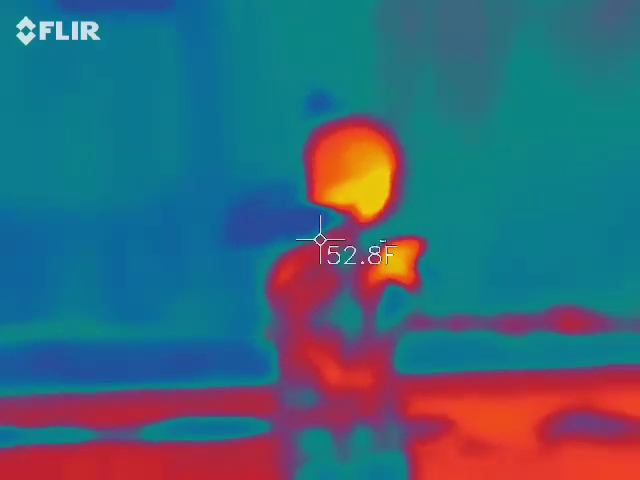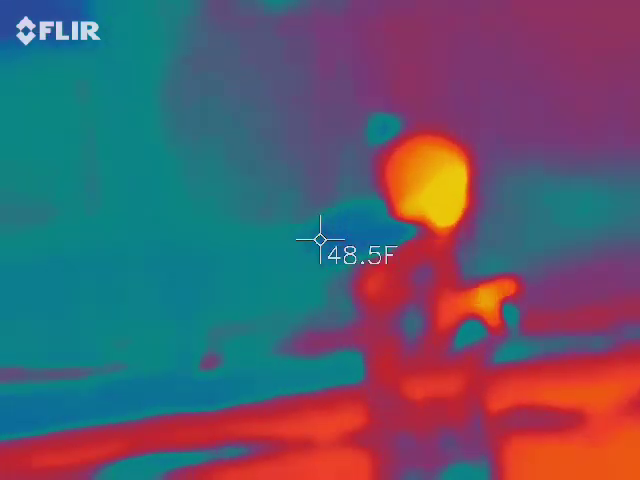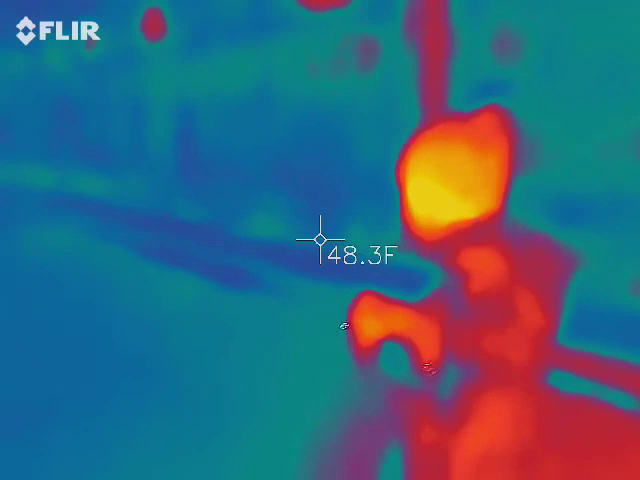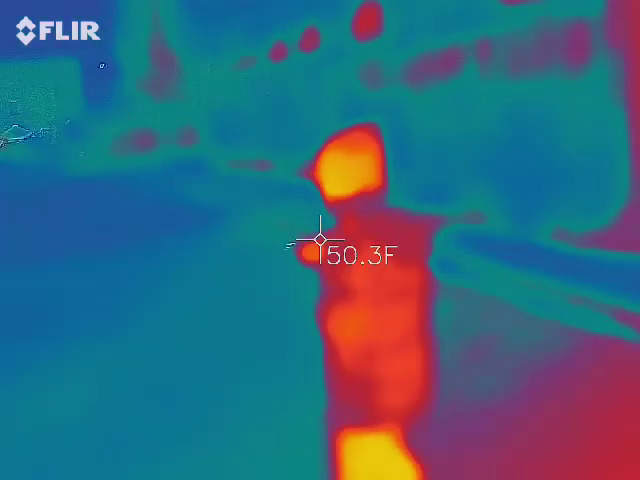Jolie, stop moving so quickly, please. Over here. Why don't you just stand still right here? Okay, right there. Okay, there you go. Stay right there. There you go.